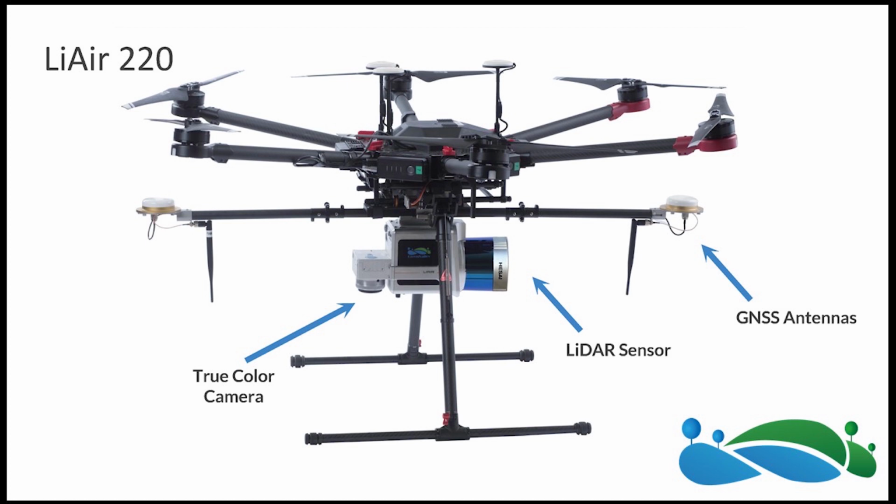So the beauty here of having the true color camera integrated, really at the end of the day, is that you have to only fly one flight to collect both the imagery as well as the LiDAR data that you're going to use later on to generate a photorealistic point cloud, which will have extra information for you than just the raw 3D geometric data that would be contained in the LiDAR itself.